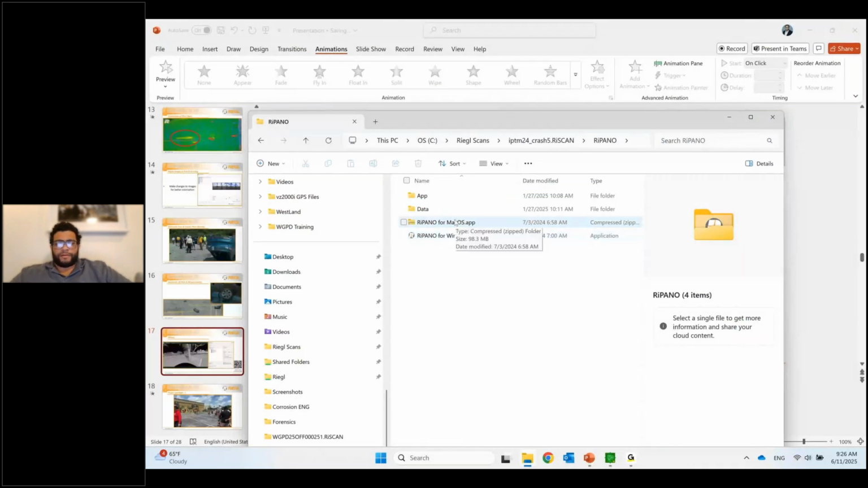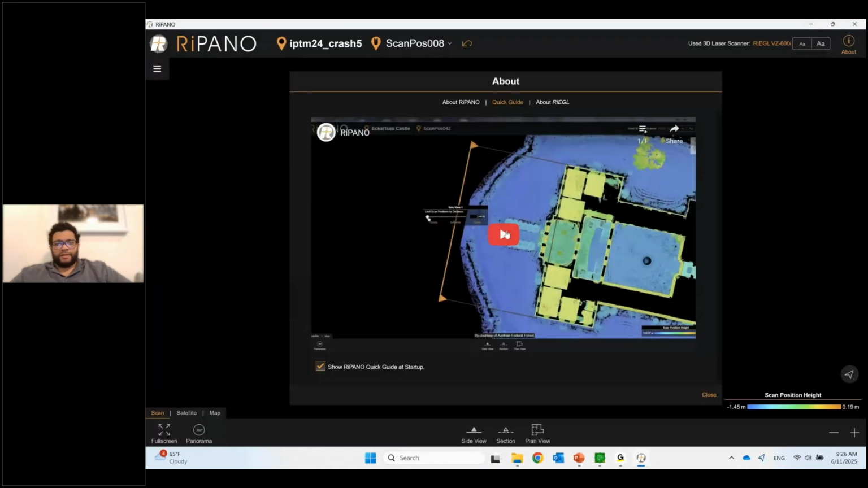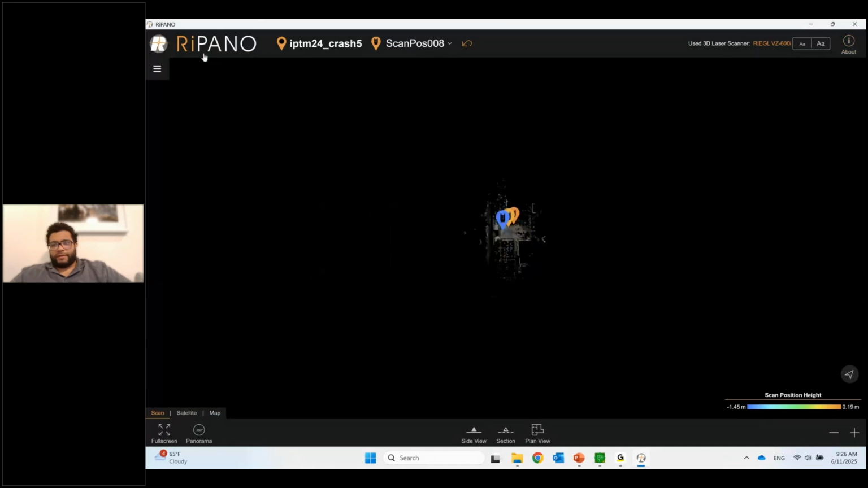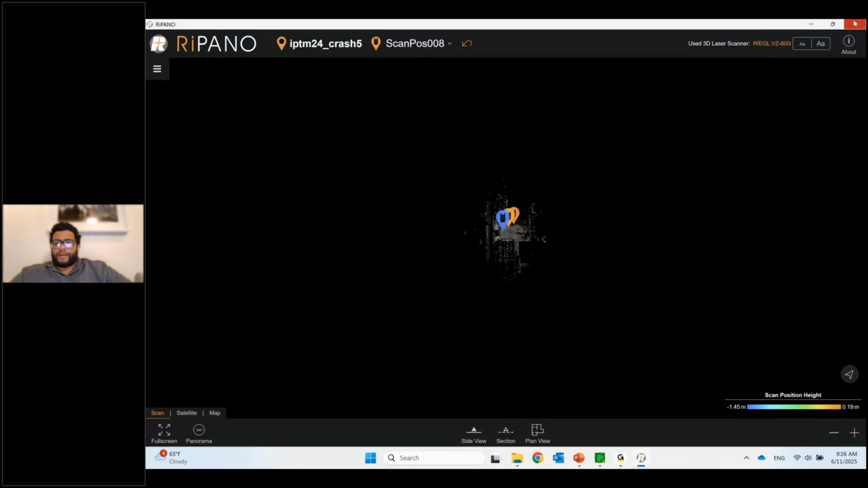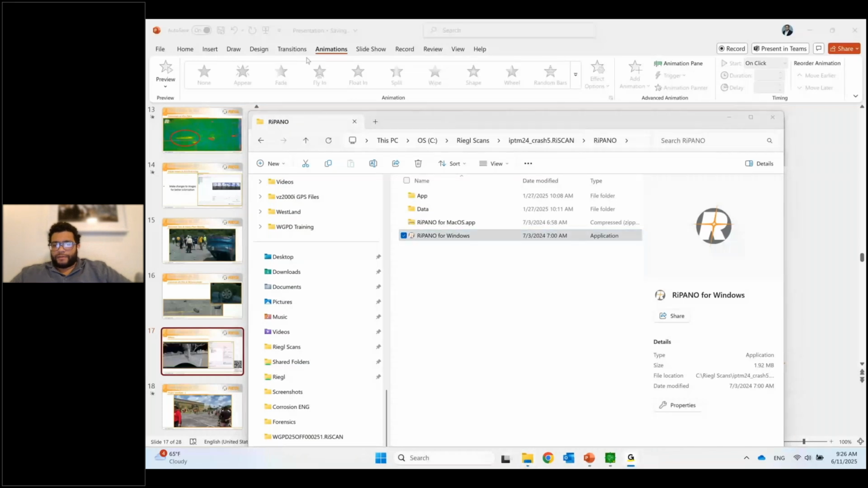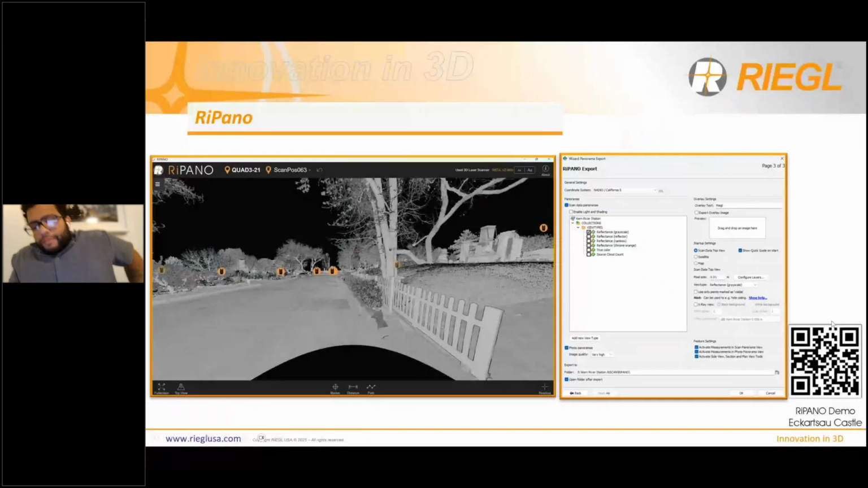And the RIPANO for Windows will just open up the RIPANO file just like that, and they can view the data. All this is using is your operating system to view it. So it's very cool, something to look at. And again, if you want to see it for yourself, you can scan that QR code or just Google RIPANO RIEGL and it'll show up there.